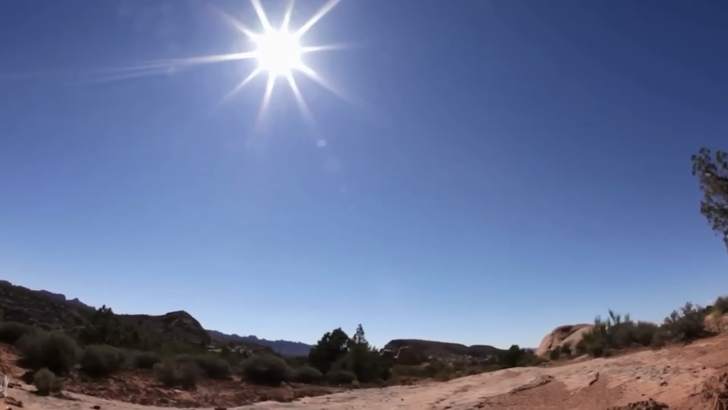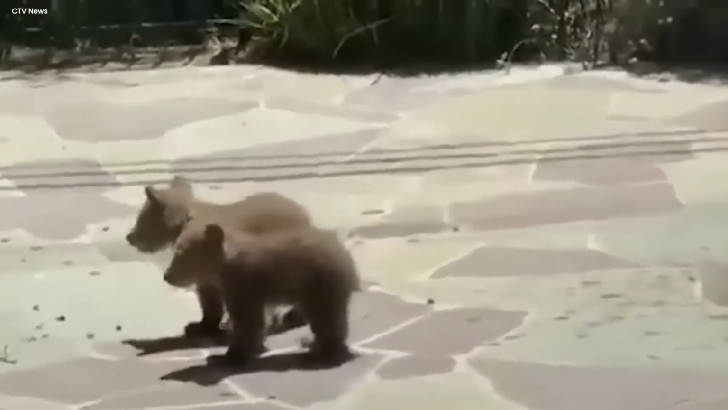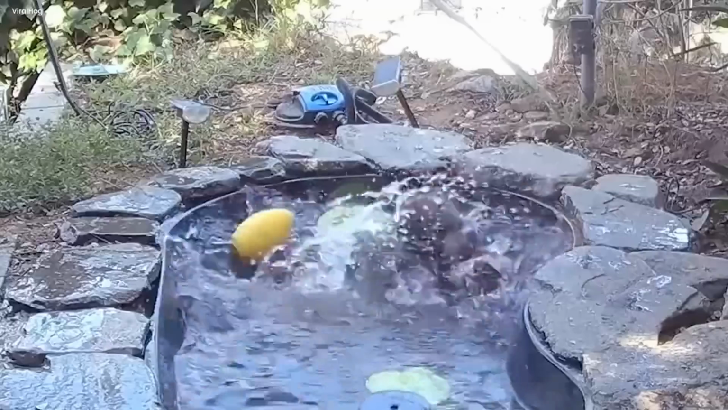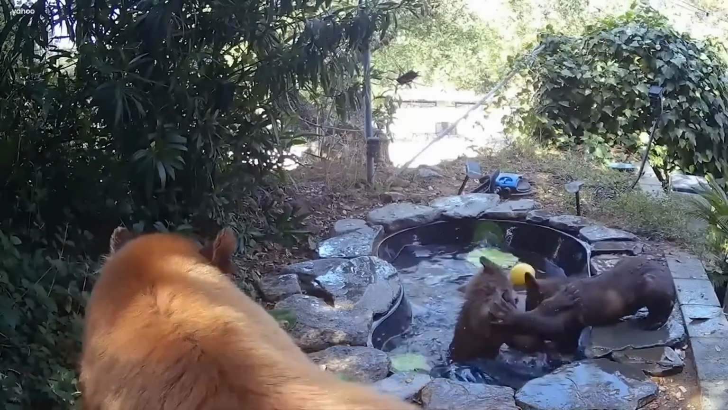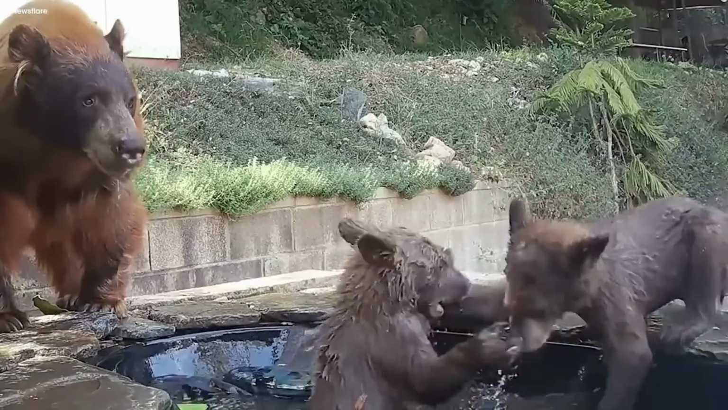Imagine a radiant summer day unfolding in the untamed wilderness. Two endearing bear cubs exuding boundless energy revel in the sun's warm embrace. Nestled by the edge of a tranquil pond, their synchronized play is both mesmerizing and heartwarming. In the midst of their joyous aquatic antics, their watchful mother stands sentinel, a living embodiment of maternal devotion.